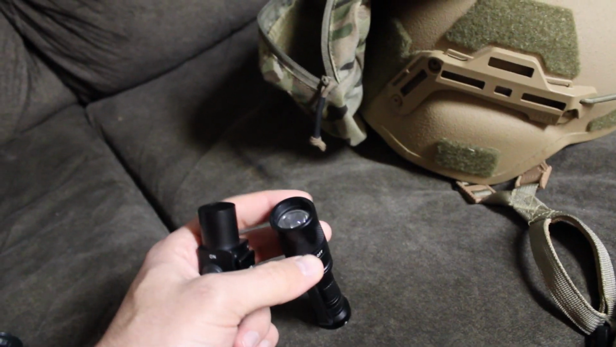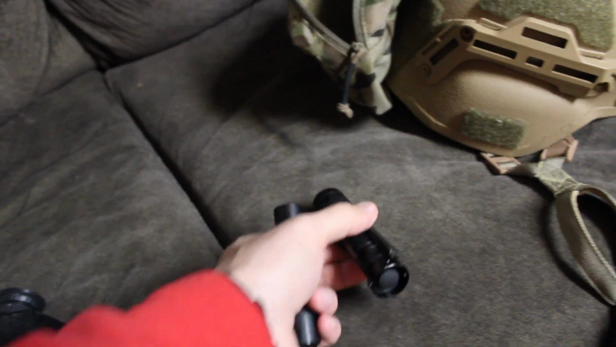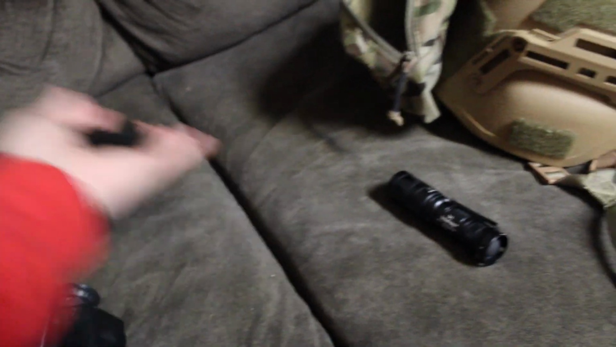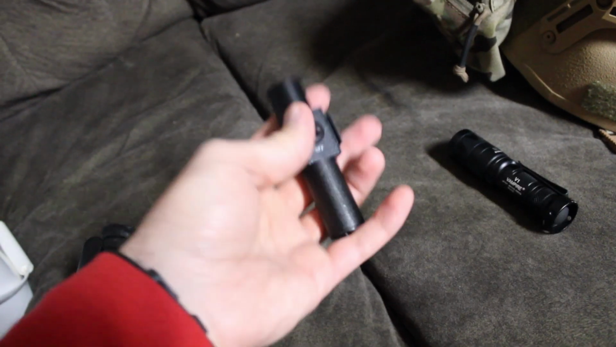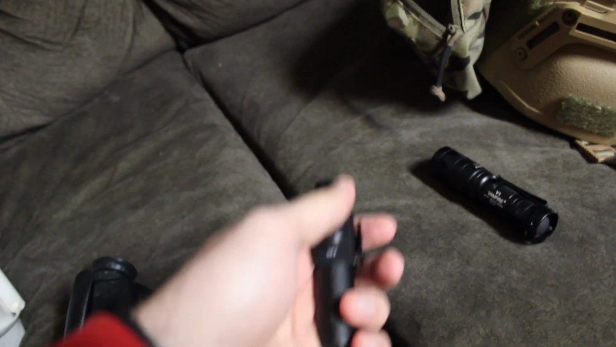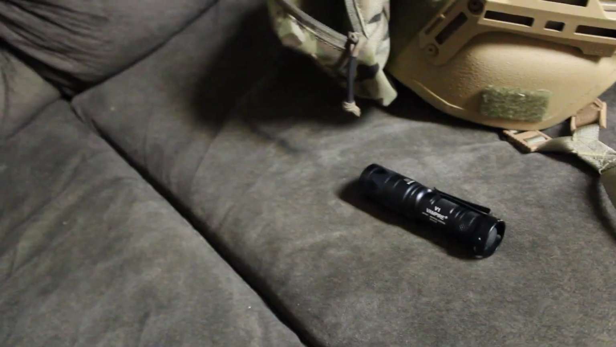So this was bright, and it has in the center a decent concentration, but the outer part is too much flood going on, so too much auto gating. This was never an issue with that. Was there auto gating? Of course, but not enough that it blinded the stuff in the distance because of the sticks being accidentally illuminated right next to me.